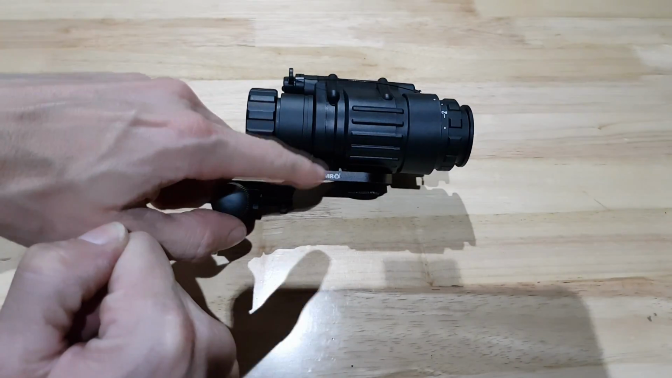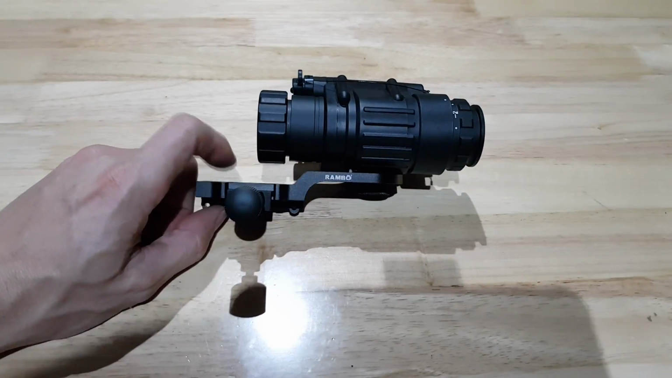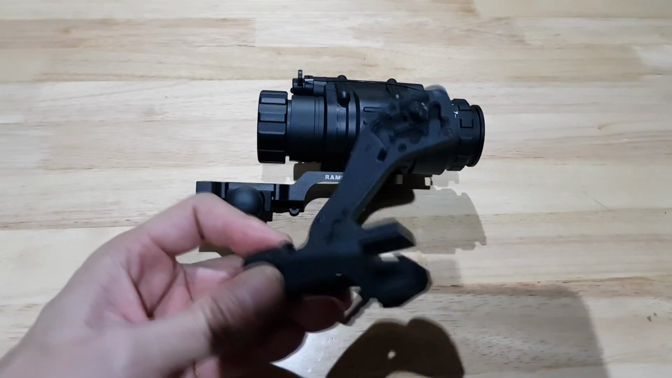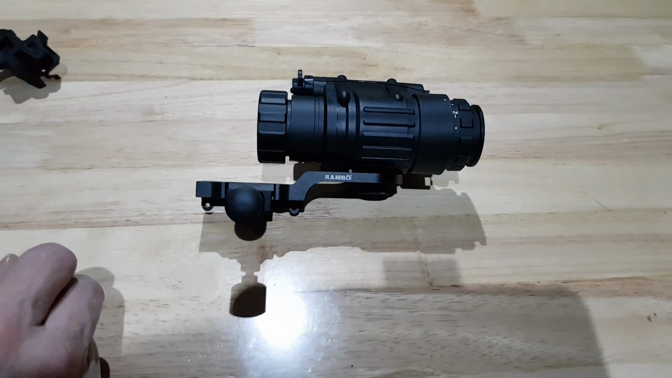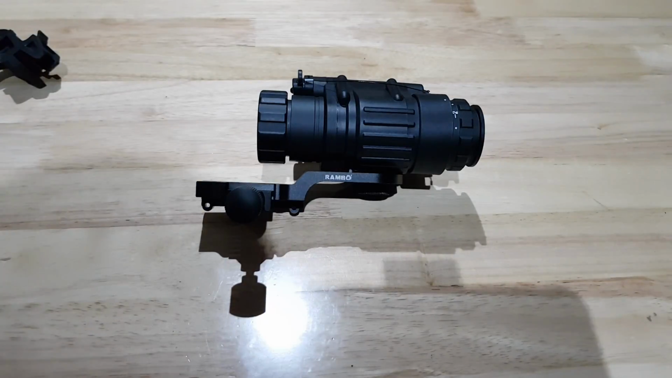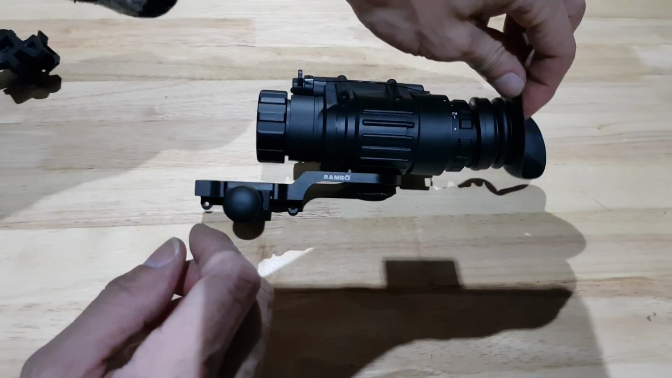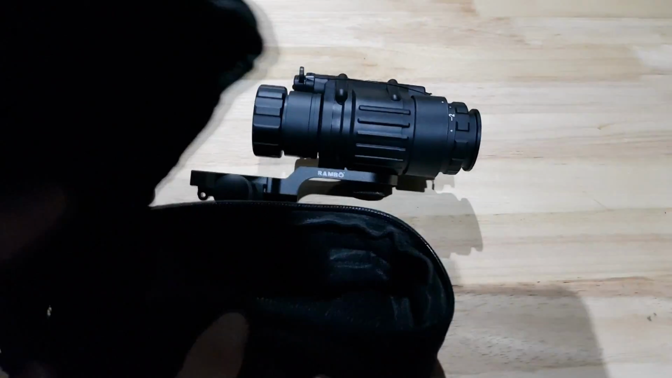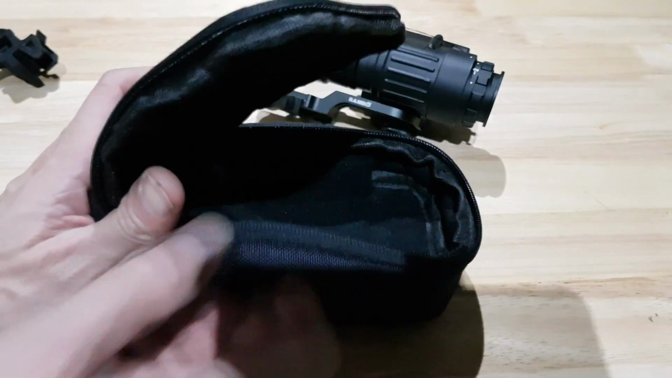It's pretty nasty. This is an aluminium one, which I purchased separately. It's probably worthwhile if you're going to get one of these. It does also come with this little mount, which is another polymer mount, designed to mount onto a helmet so that you can swing this thing down in front of your eye like a PVS-14 that's connected to a helmet. I don't recommend that. It's got this little eye cup which comes with it as well for that purpose, so that it goes over your eye. Also came with this cool little pouch to carry it in.